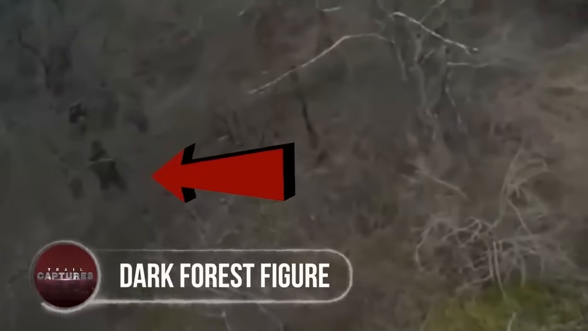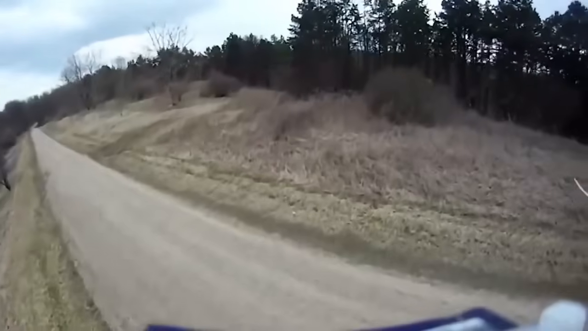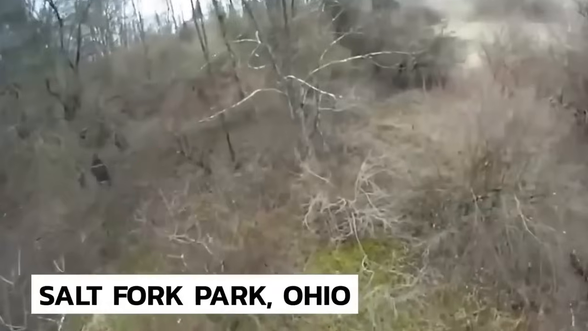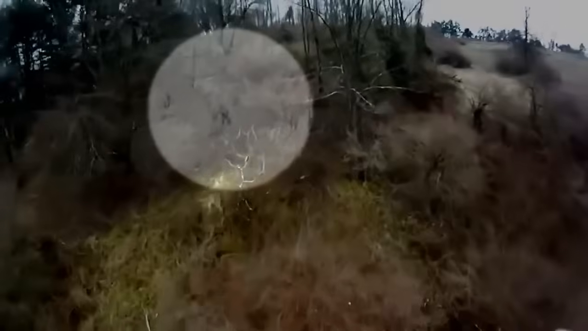Dark forest figure. Instances such as this display how dangerously skilled these figures are in hiding from everyone that passes by. While casually flying a drone somewhere deep in the Salt Fork Park in Ohio, the camera was able to spot a dark figure hiding in the thickets of the trees. It looks to have dark skin, or perhaps a piece of clothing, and looks to be exceptionally tall. The mysterious figure can be seen standing idly by, with its posture towards the drone, almost as if it's waiting for the drone to pass away. The drone pilot didn't notice the unusual sighting until reviewing the footage.